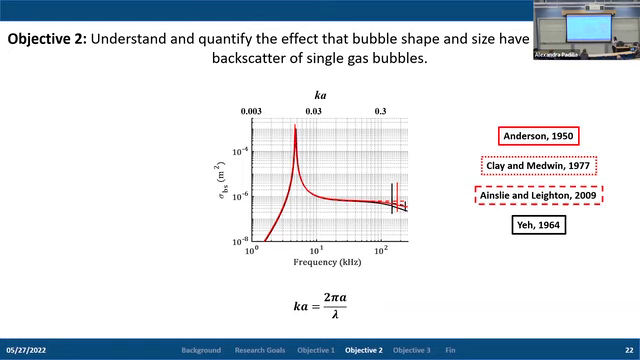So we can also plot these frequency responses as a function of Ka. And Ka is just the ratio of the bubble size, the radius, to the acoustic wavelength that's being used. So what this means is it's how small is the bubble compared to acoustic wavelength. And the reason why this becomes important is because at Ka values that are quite small, below 0.1, all models do a pretty good job of predicting the backscatter. There aren't very big differences between their individual curves.